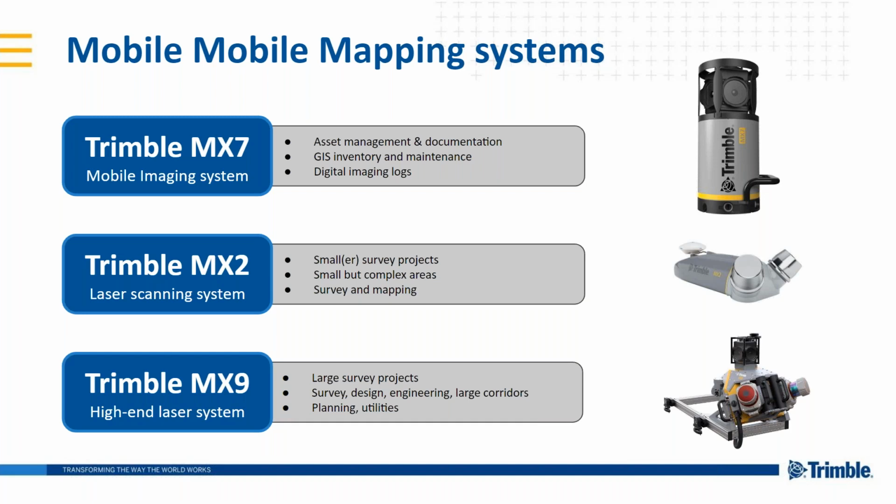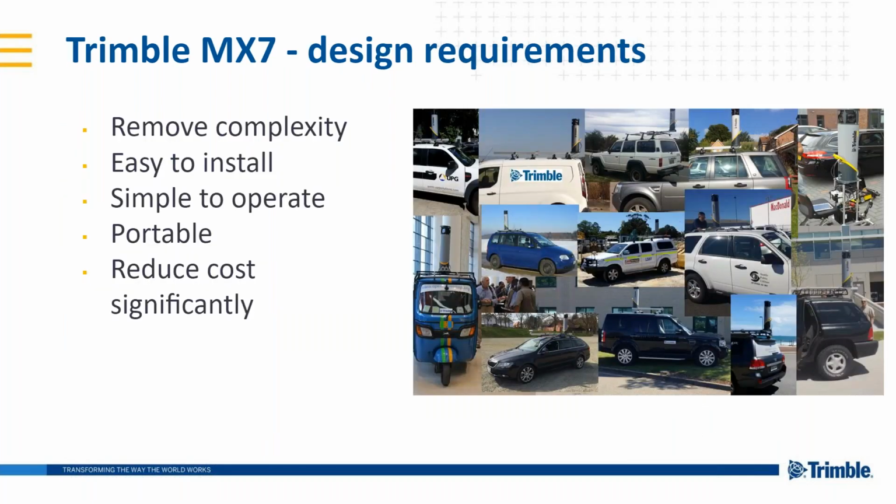But the Trimble MX7, what we are talking about today, is actually quite a unique product, which is an image-only based solution, ideally used for asset management and documentation type purposes, for GIS inventory and maintenance applications. And like I said, it is based on a camera-only system.